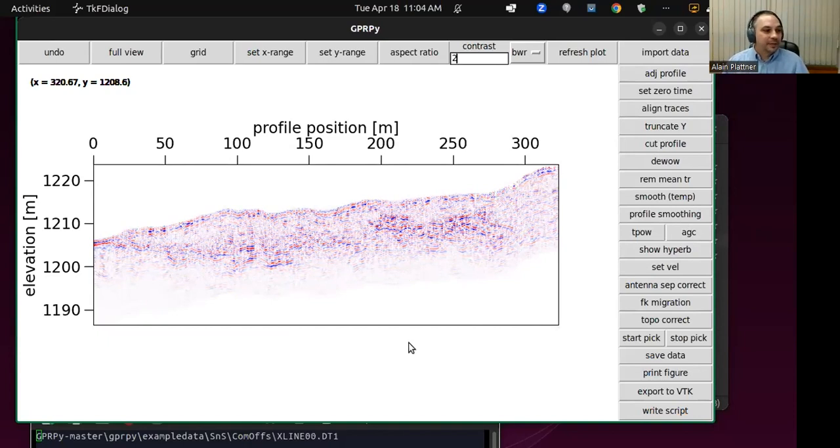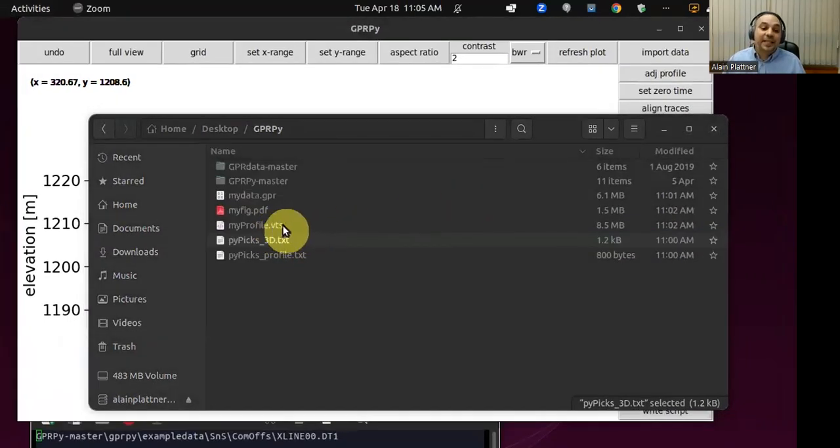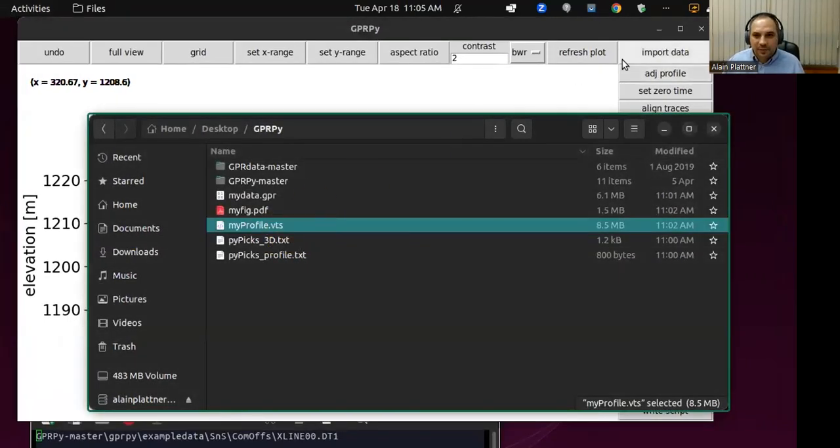Another question is, is it possible to change the font sizes of the axis? And the answer is yes, if you script it a little. I'm going to show you very soon how to do that. So I just clicked on export to VTK, which created a VTS 3D file, which we're going to look at in a moment.